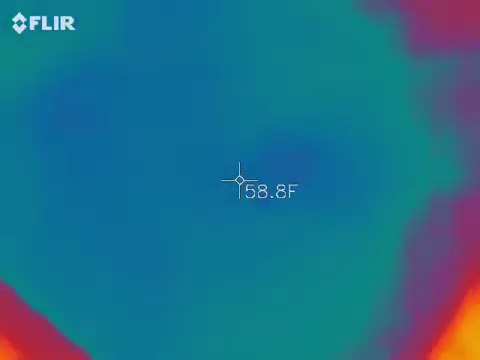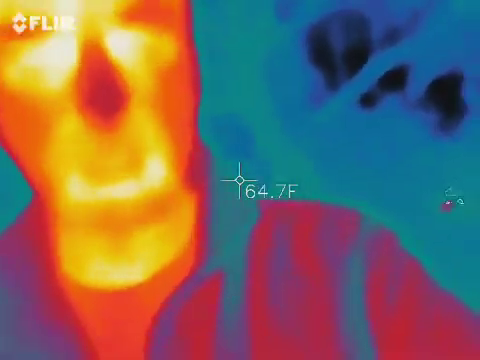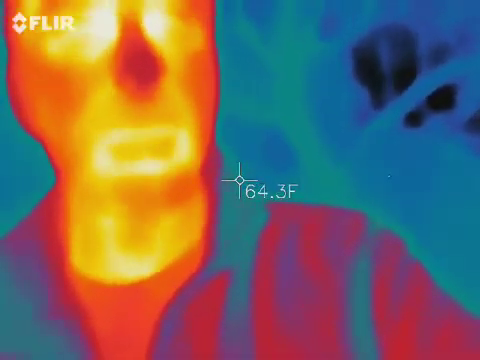Thermal imaging is kind of the old adage that ghosts create cold spots, right? So I should be orange, red, and yellow in there. Yeah, that's me, not you.